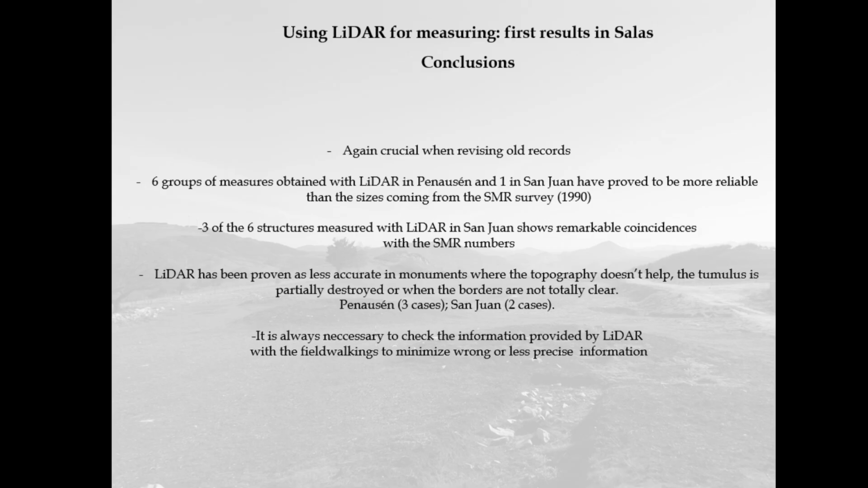3 of the structures measured with LiDAR in San Juan show remarkable coincidences with the Sites and Monuments Record numbers. LiDAR has proven less accurate in monuments where the topography doesn't help, where the tumulus is partially destroyed, or when the borders are not totally clear, as happens in Penausen, 3 examples, and San Juan, 2 examples. A final remark that is always necessary: check the information provided by LiDAR with intense fieldwork to minimize the mistakes of the technique.